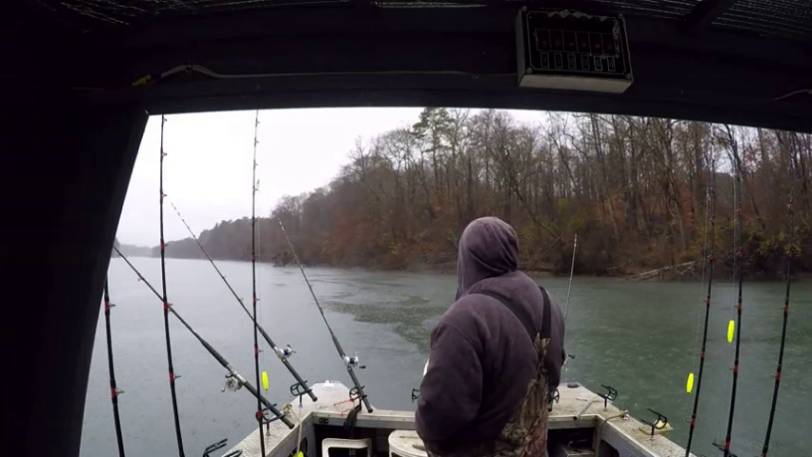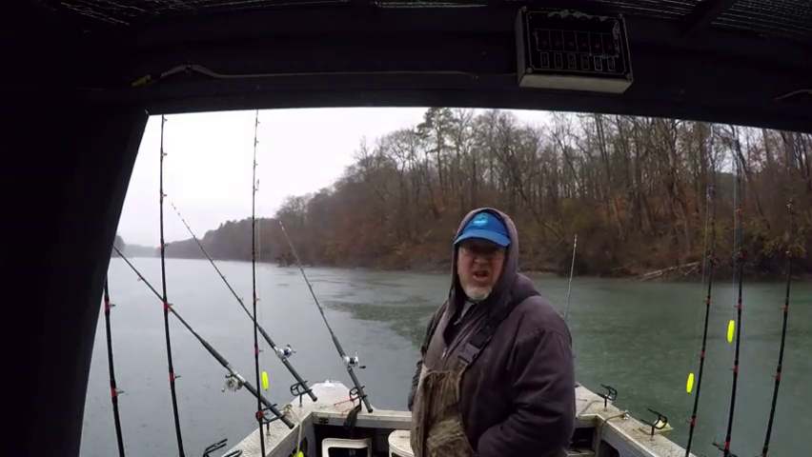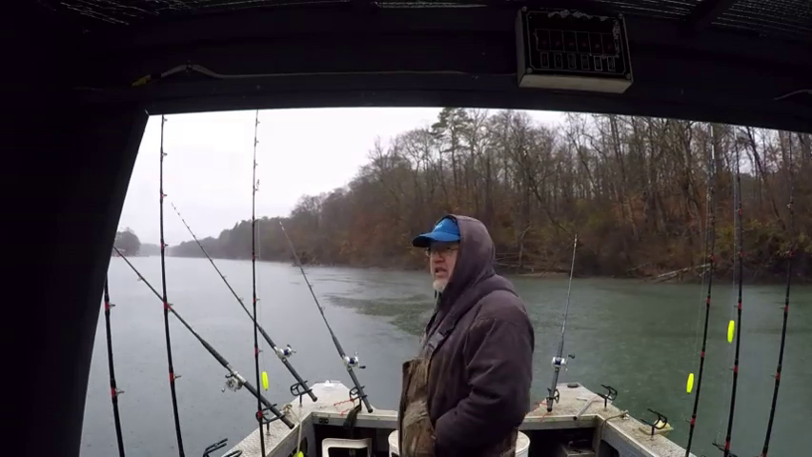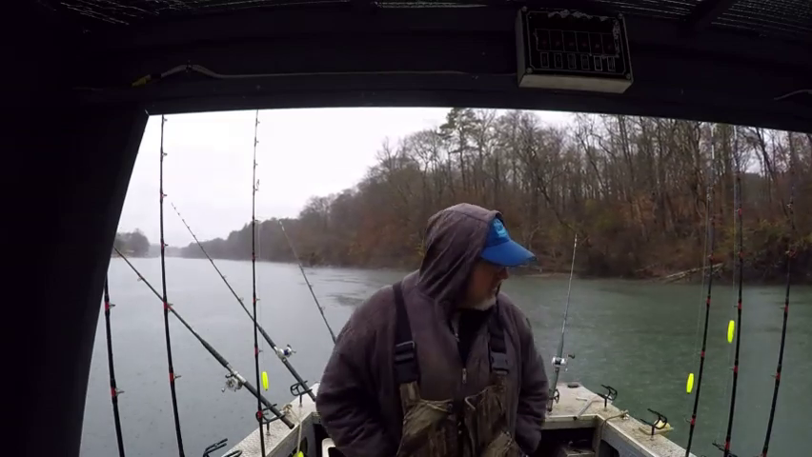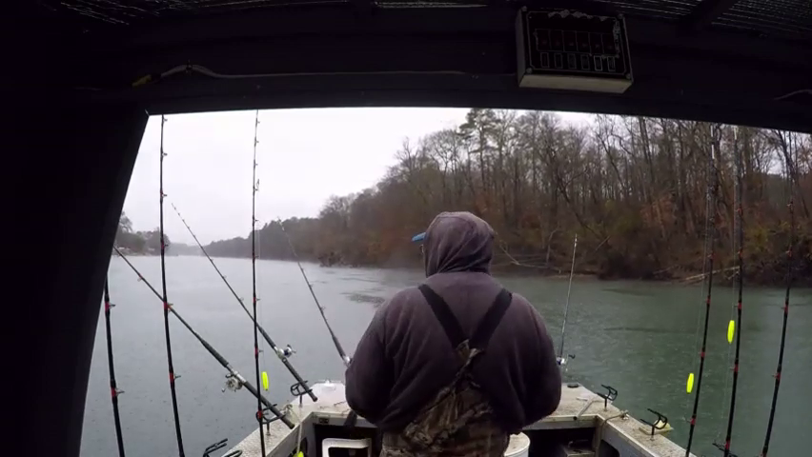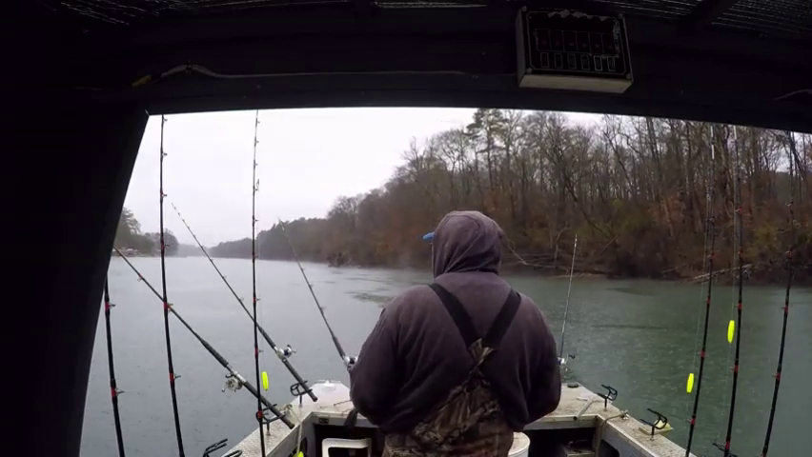Lights in, I can't catch them pigs. Right now it's 38 degrees. It's raining, a little bit of a breeze, not bad. I'm up in the river of Lake Wylie right now, hoping we can get a monster for the day.